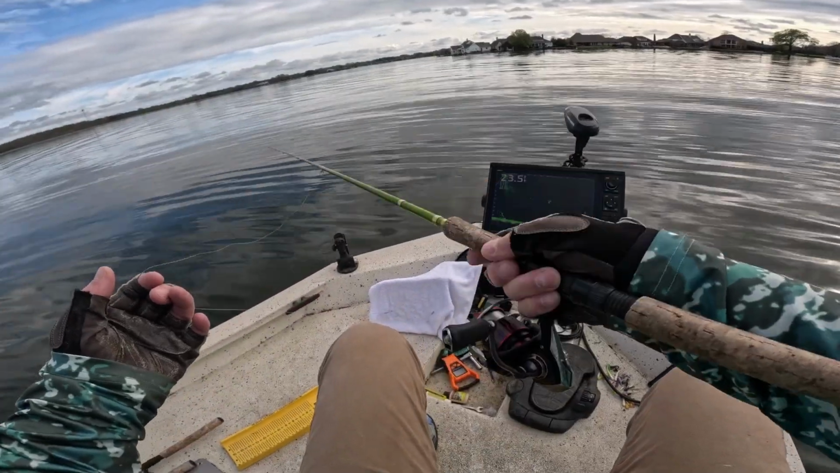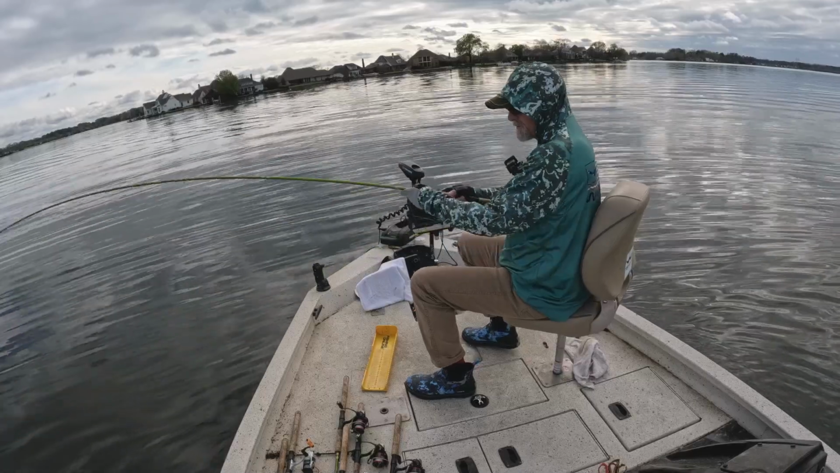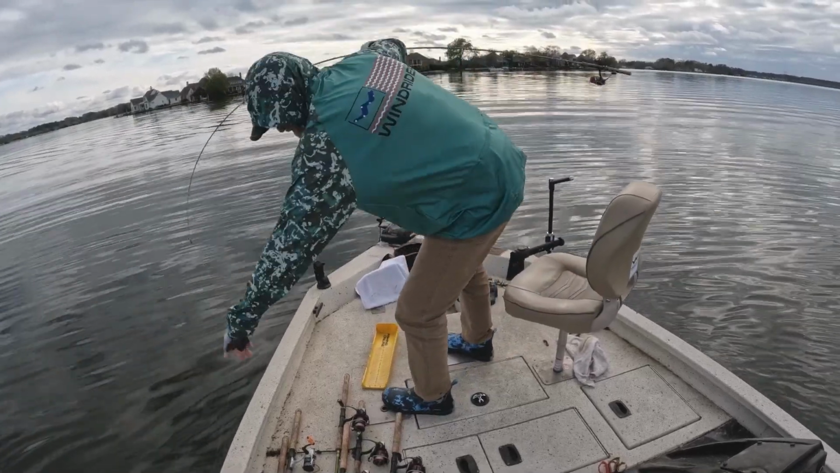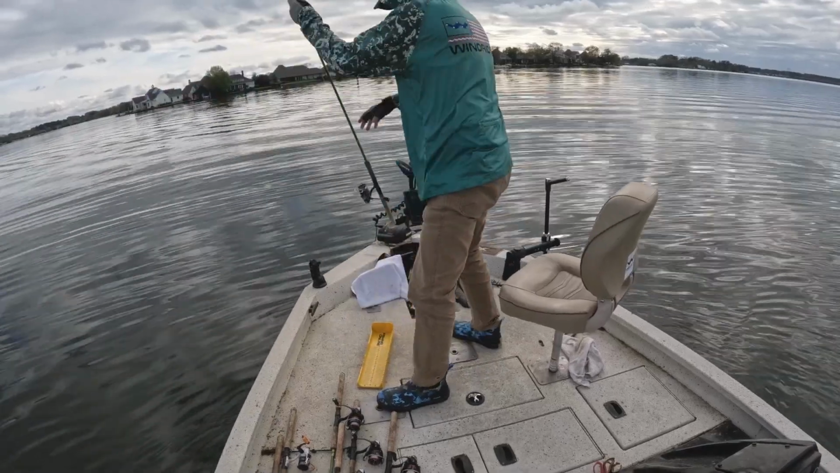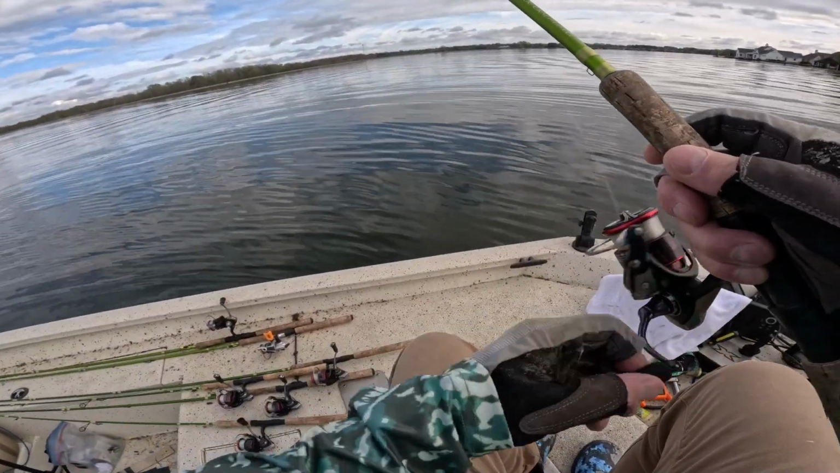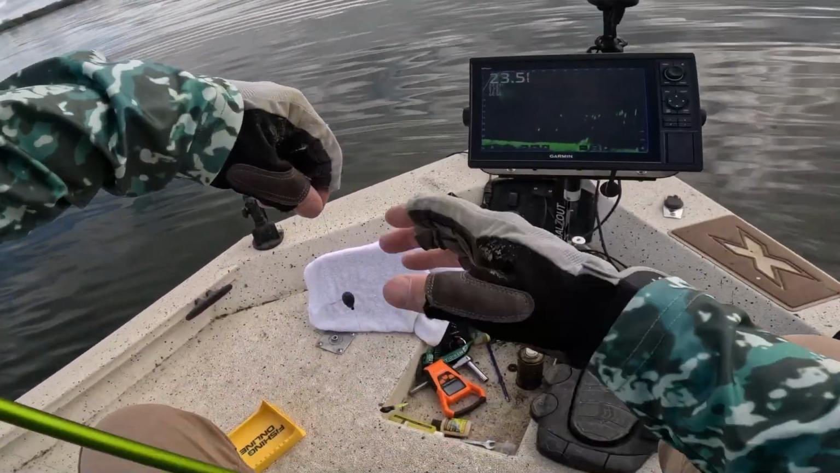I got hung up here. It's one of the reasons I don't like brush pile fishing. I hate getting hung up. I'm using 10-pound test monofilament, and it's pretty strong. Most of the time you can pull out the hook from the brush pile, but if you do get hung up, make sure you check your hook to make sure that it's sharp,